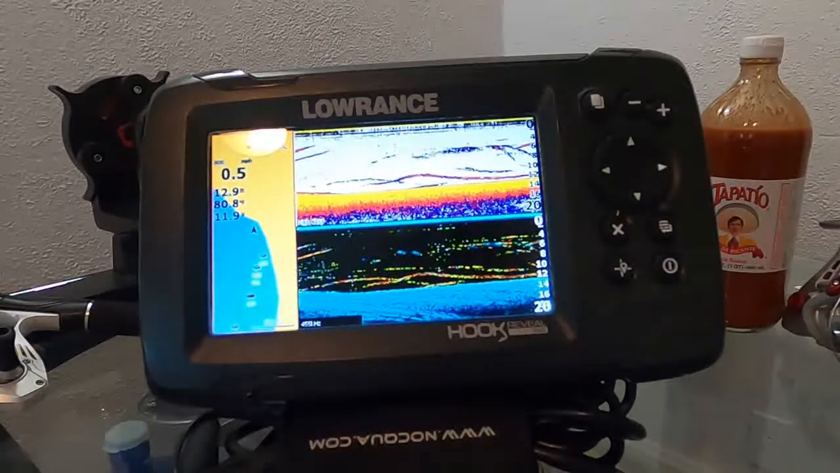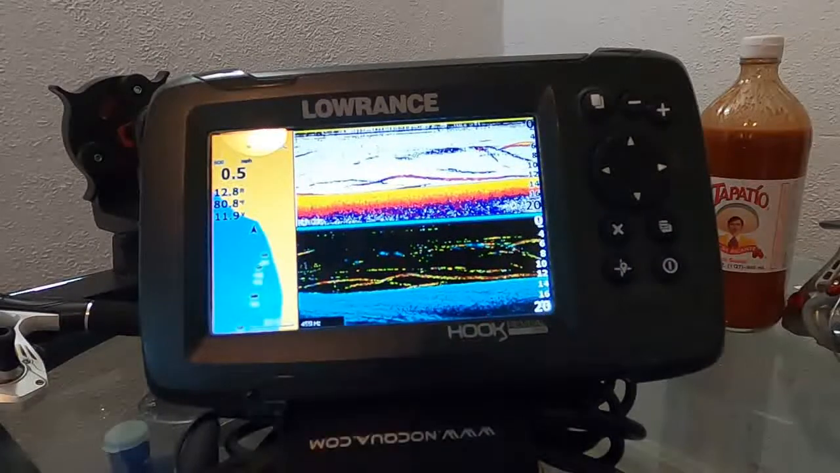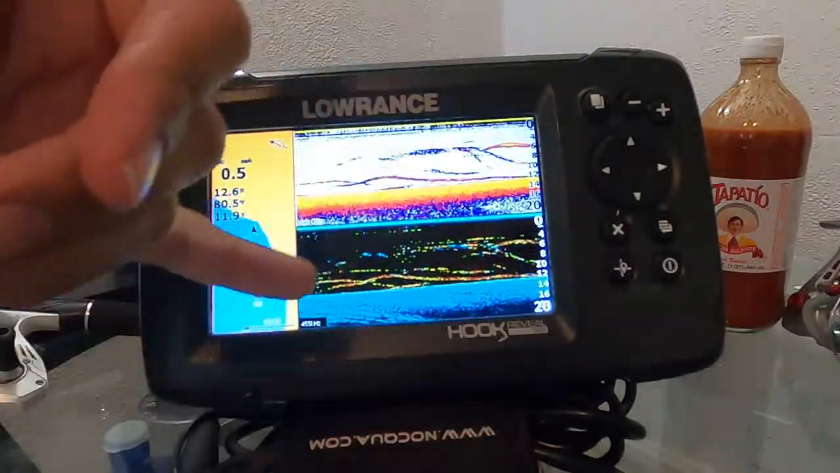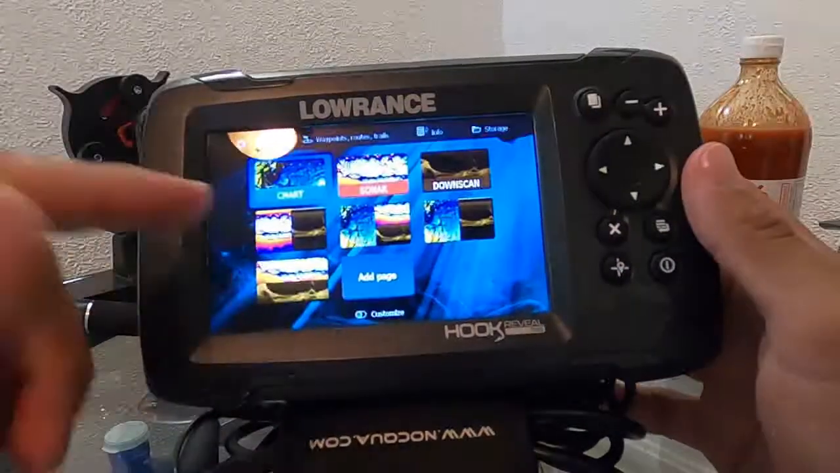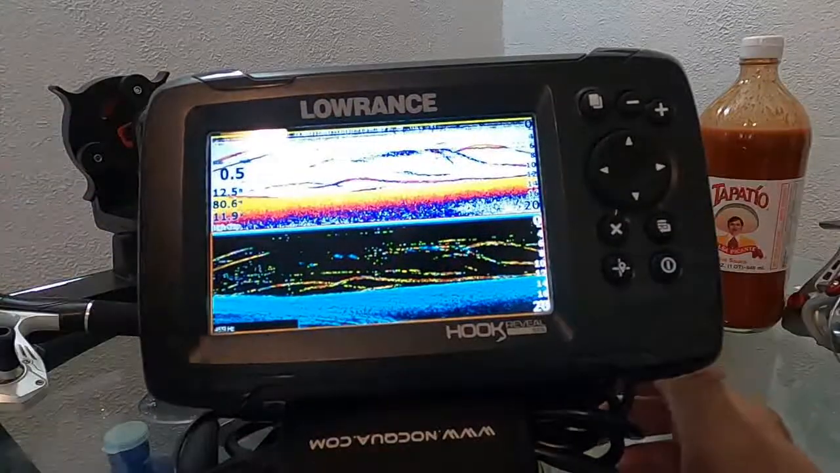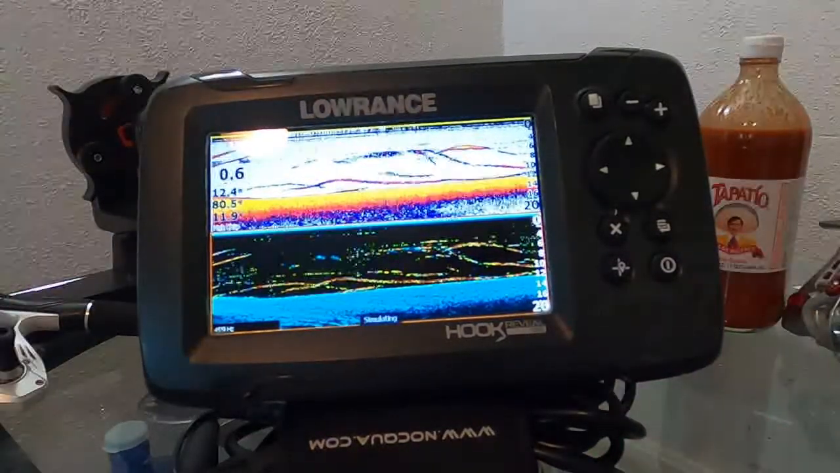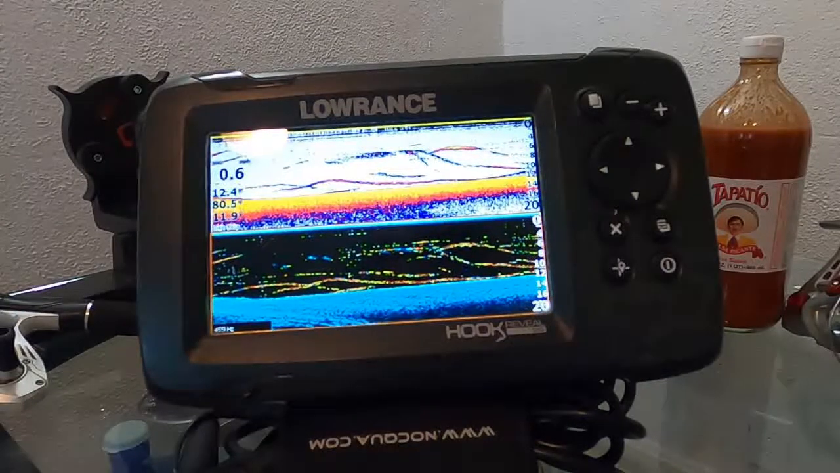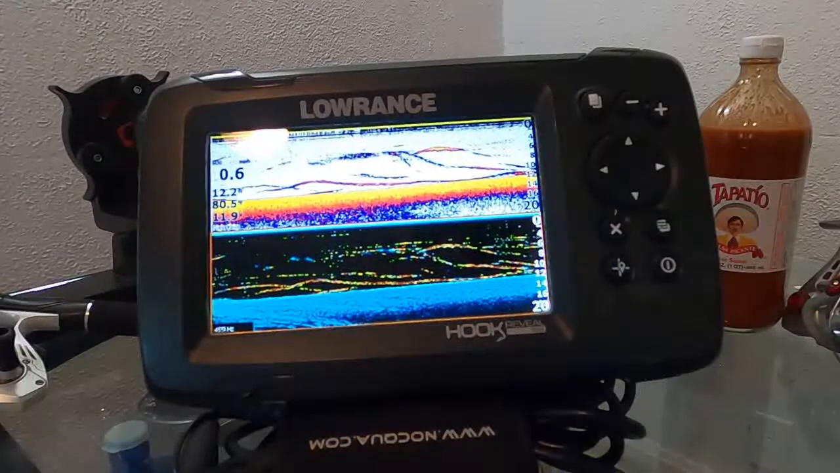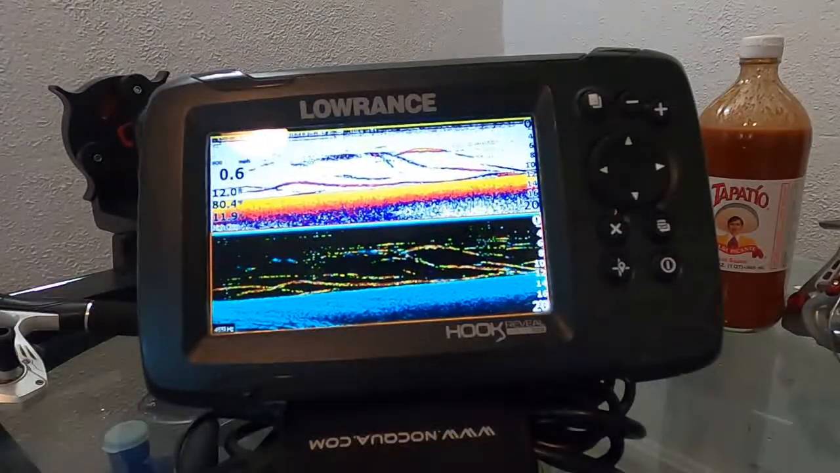I know there's a lot of reviews that I've seen out there that, legit, man, that's one of the biggest things that they miss on. They love it because they get to do the split screen, they get to have this, they get to have that, they get to customize, add pages, you know what I'm saying? But the one thing that they don't hit on is the mapping. And for me, you know, that was it. I wanted to see these contours because I don't know who else reads books out there about bass fishing, man, but I do. It's crazy as heck. I sit there and read books about it, and it's important to know these maps.